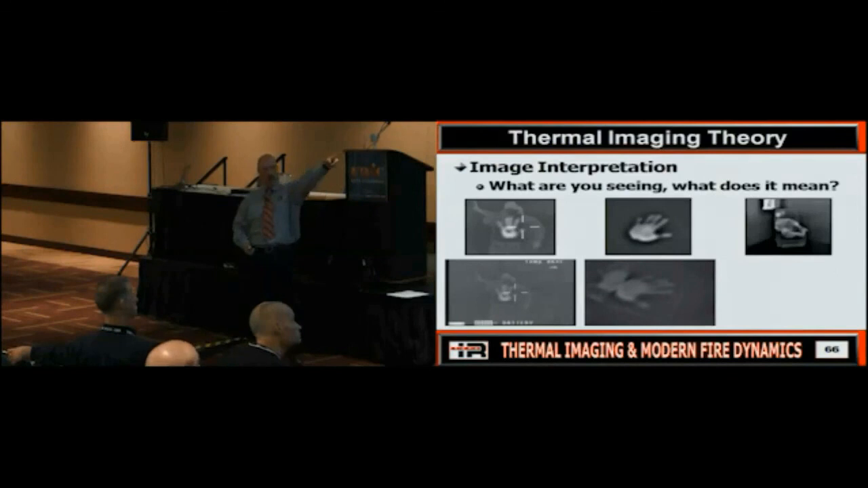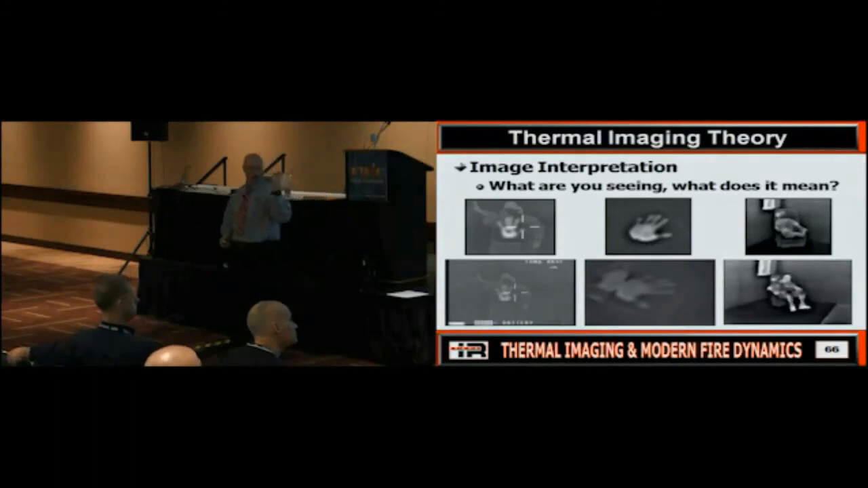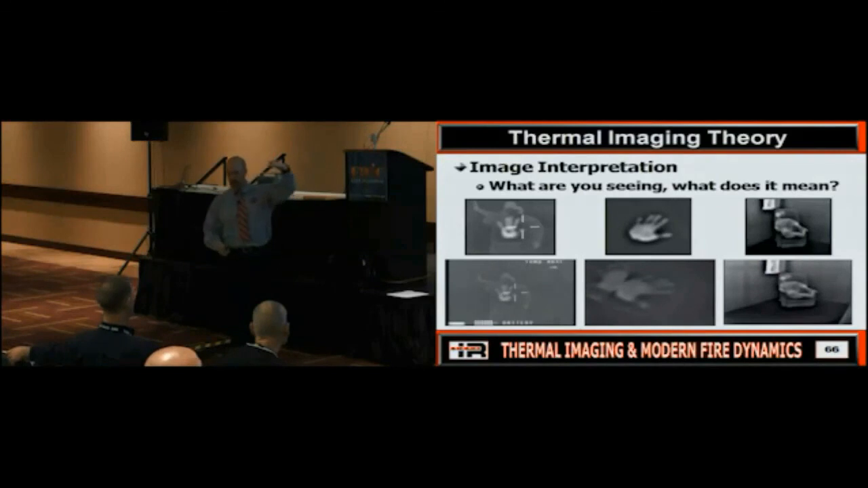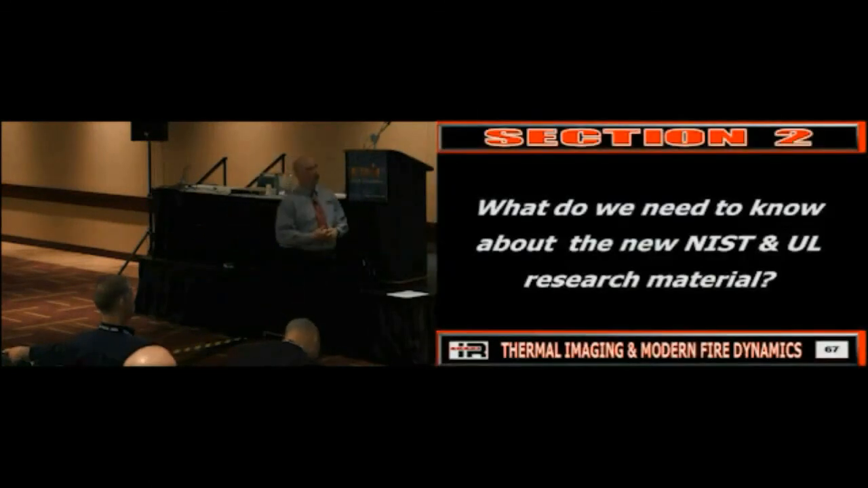Because here's the other scenario. What's that? Exactly. This guy's here, fire alarm, smoke alarm goes off, he jumps up, but boom, he hit the smoke layer, and now he's down somewhere. But what are we going to see? Remaining heat signature, right? Assuming, once again, this doesn't equalize in temperature. So these are all things, when we see stuff, we've got to understand what are we seeing and why. What does it mean? That's image interpretation, all right?